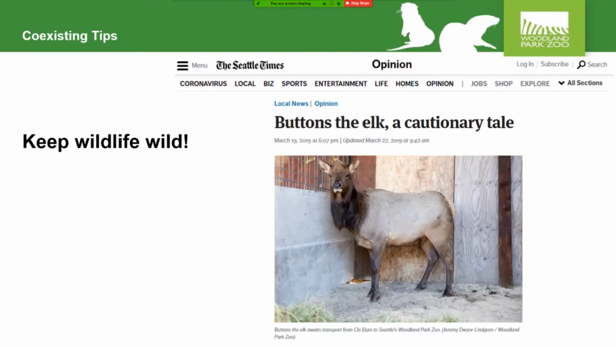And so Buttons is living with our herd at the zoo, which is great, but I think we would all prefer if Buttons was still in the wild. Sometimes when we see an animal that we think needs help, our caring can actually lead to situations that are not as good for the animals if they get too familiar and too comfortable with people.